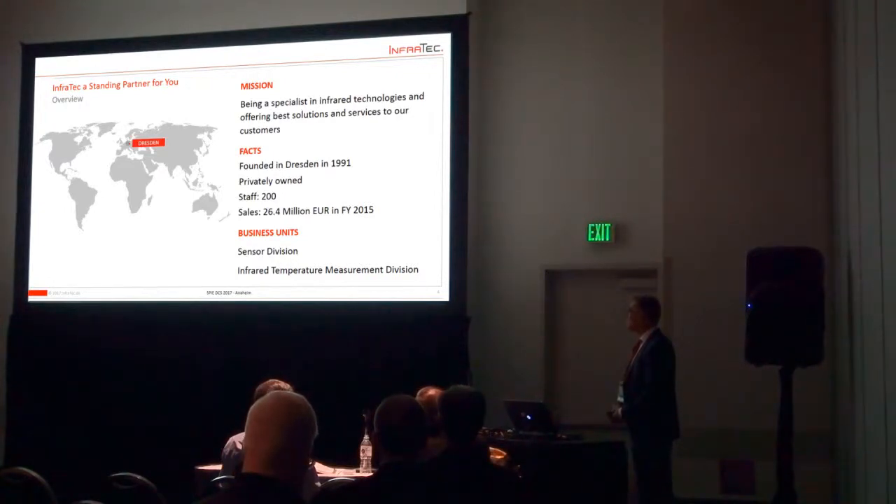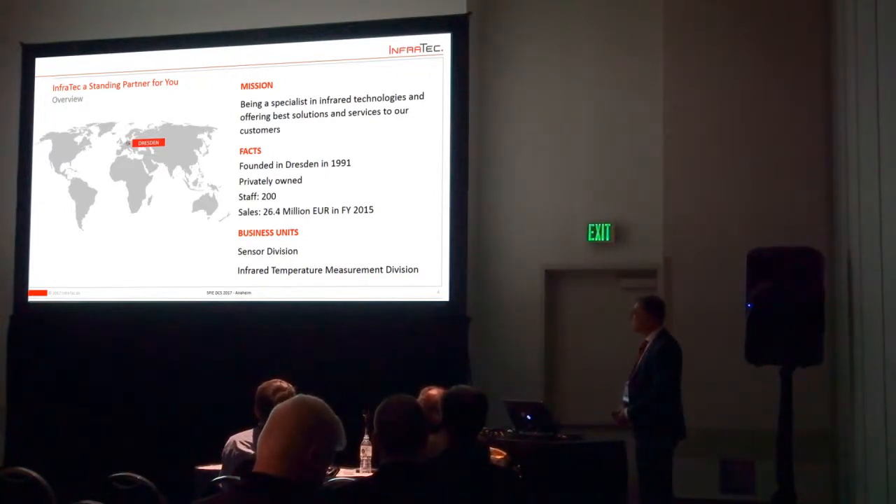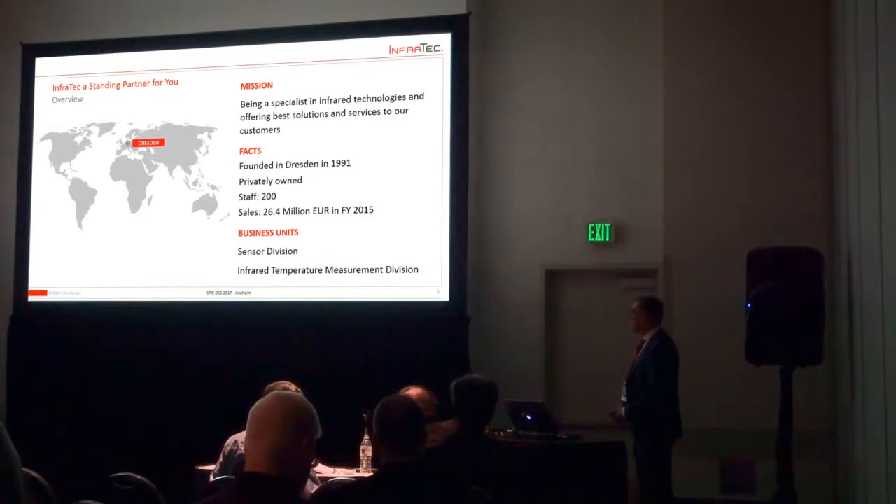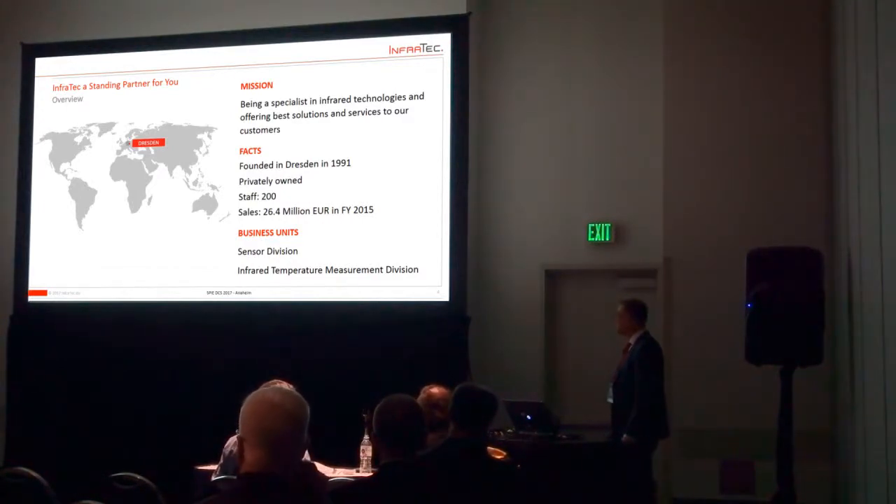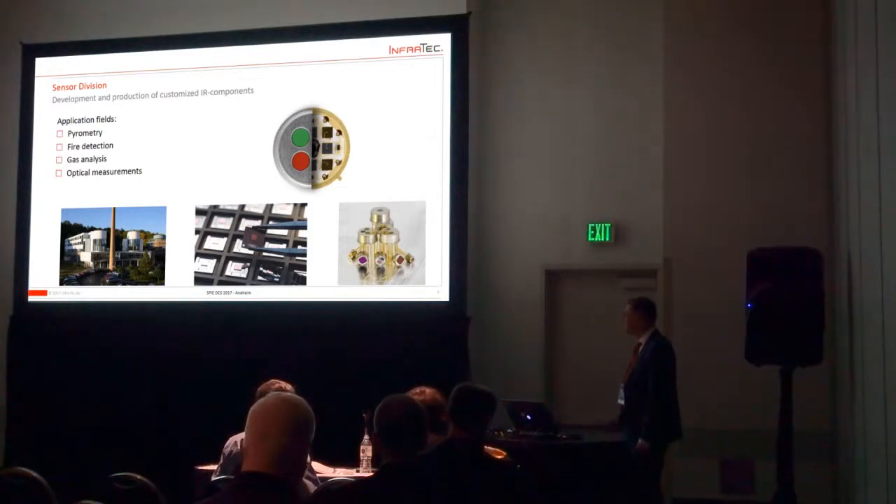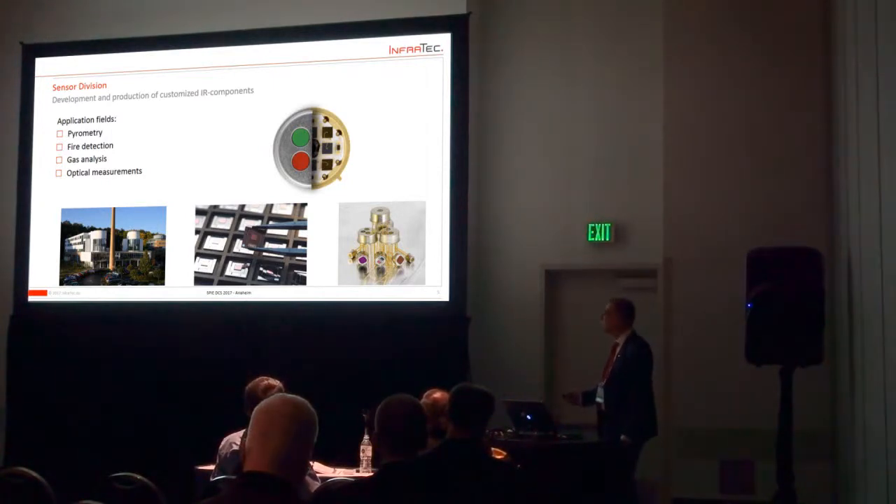Some facts: we were founded in Dresden in 1991, just after the wall fell. It's still privately owned. We are around 200 people located in Dresden, and we have sales of about 27 million euros per year. We have 2 business units. One is the sensor division, and the other one is the infrared temperature measurement division, where I'm standing for.